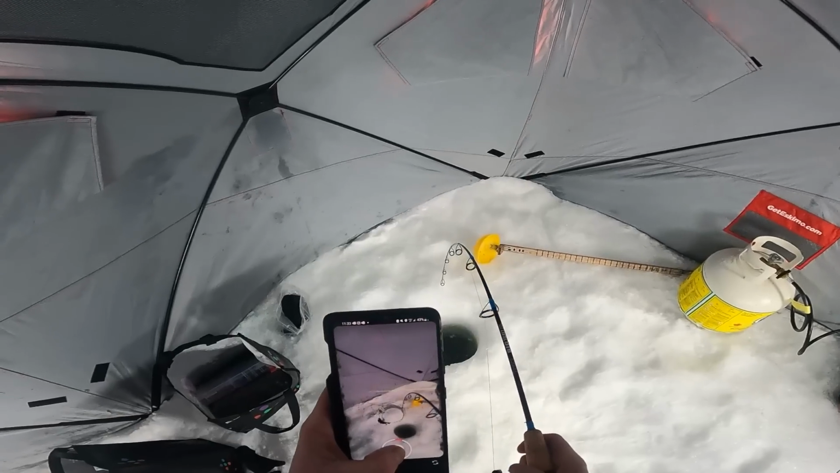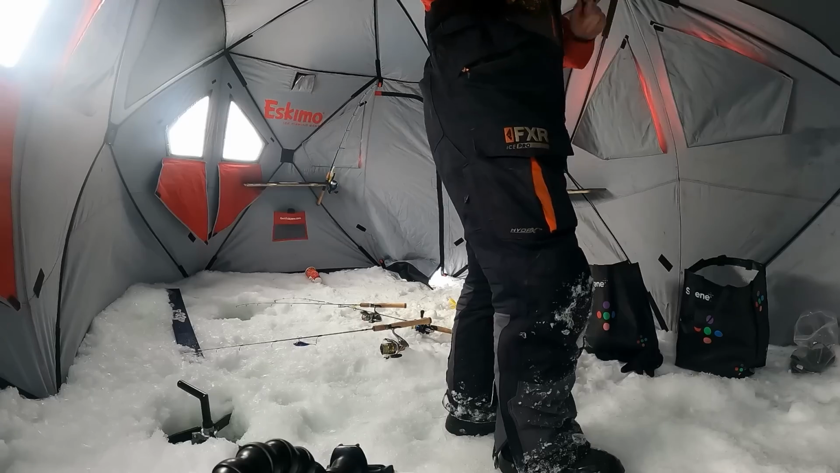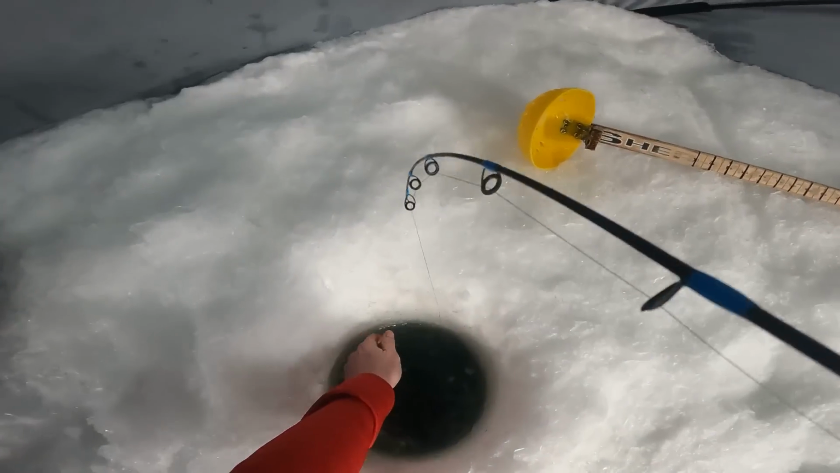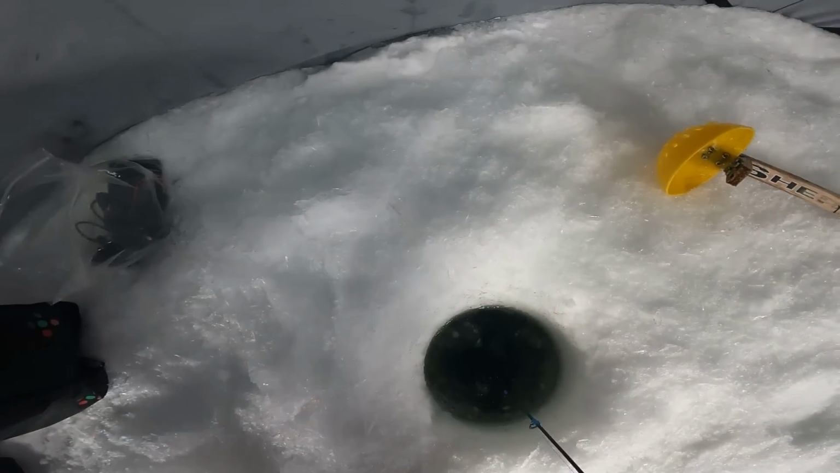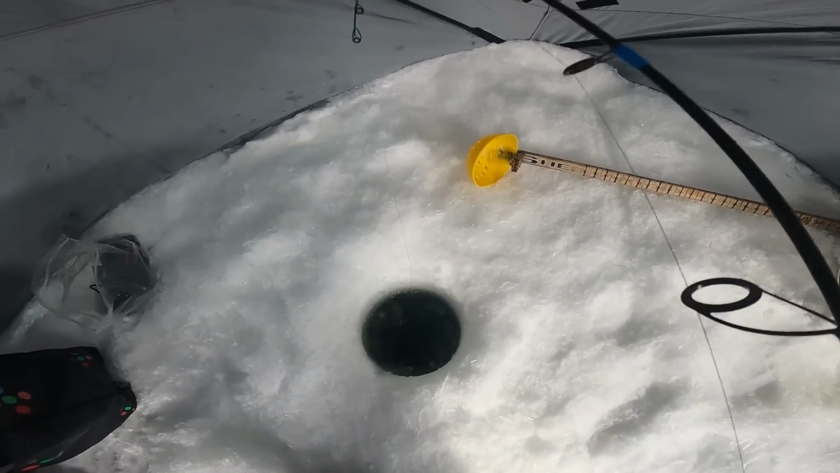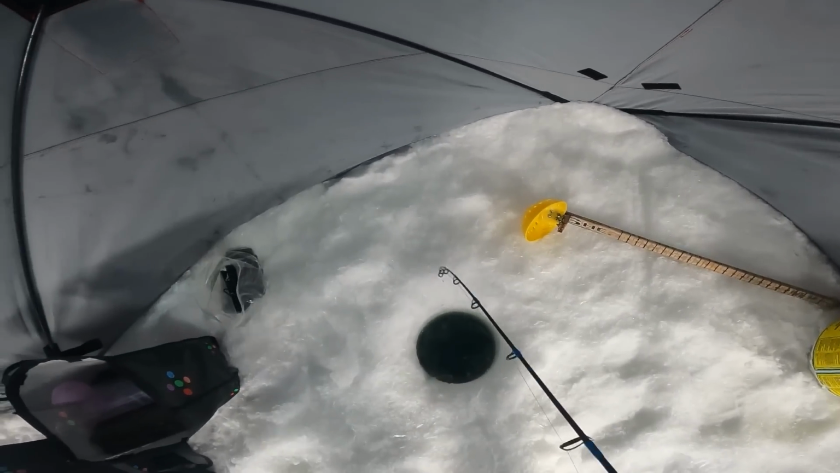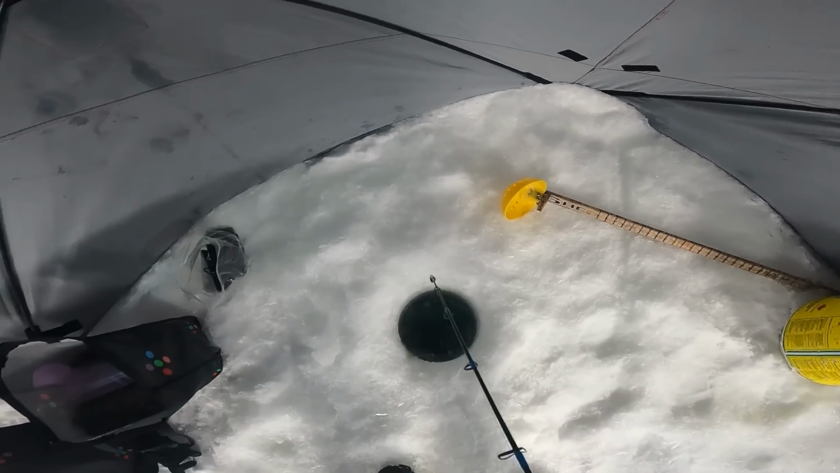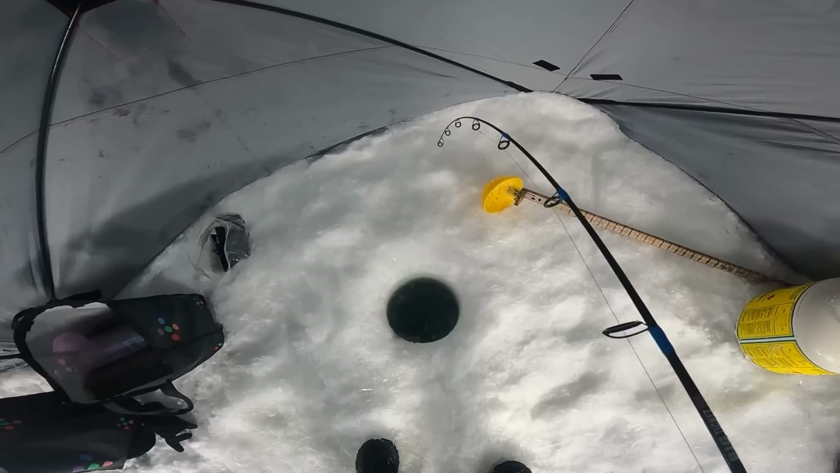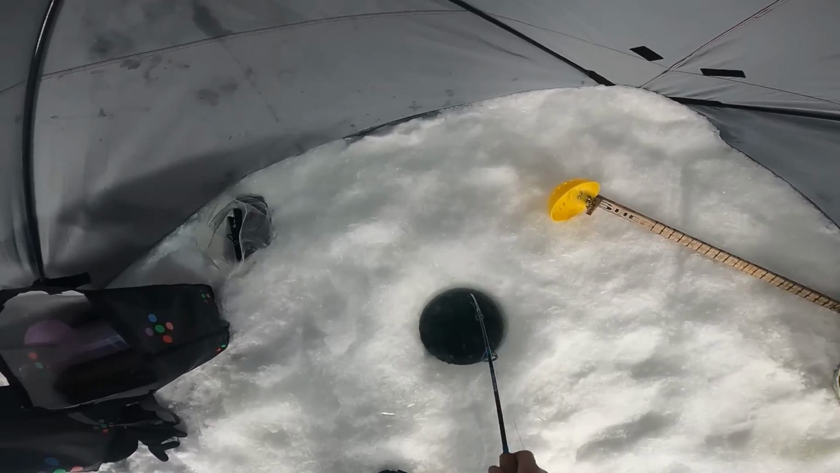This feels huge. I think we're gaining on him a bit. Dude, this feels so big. I think I just saw him. He's doing crazy stuff, man. They do crazy stuff. Ugh.